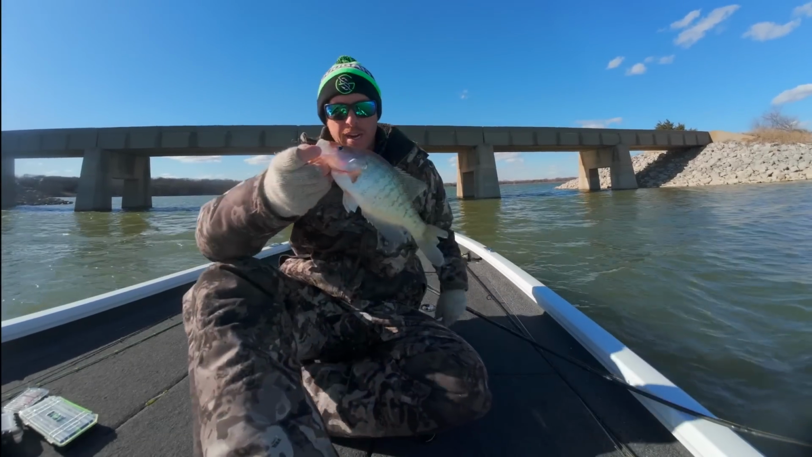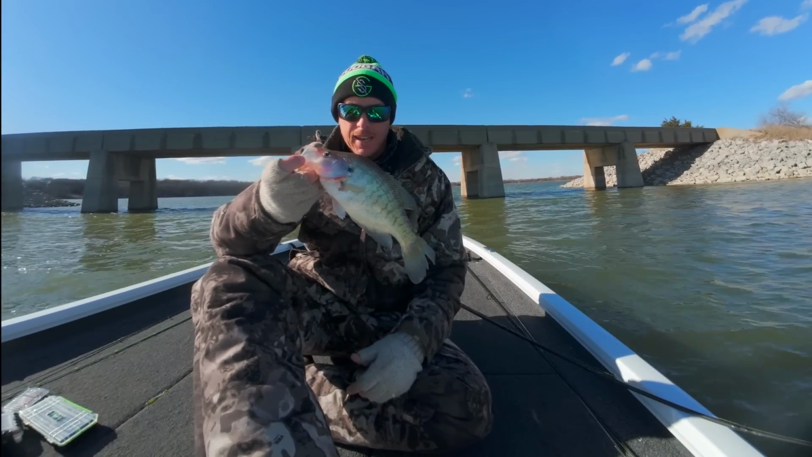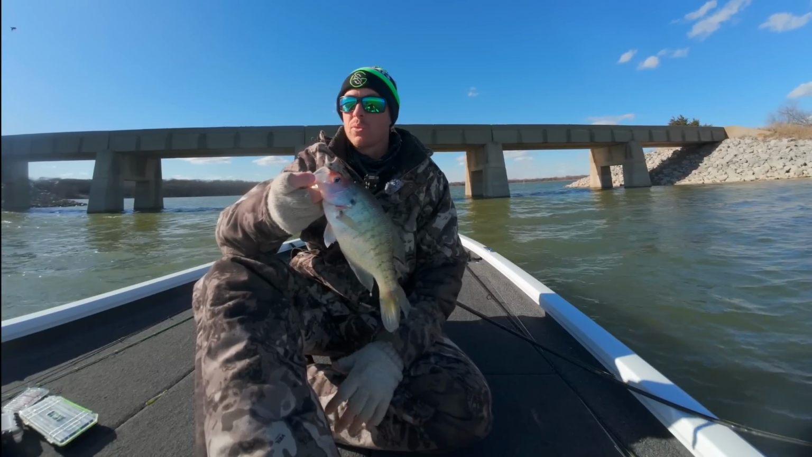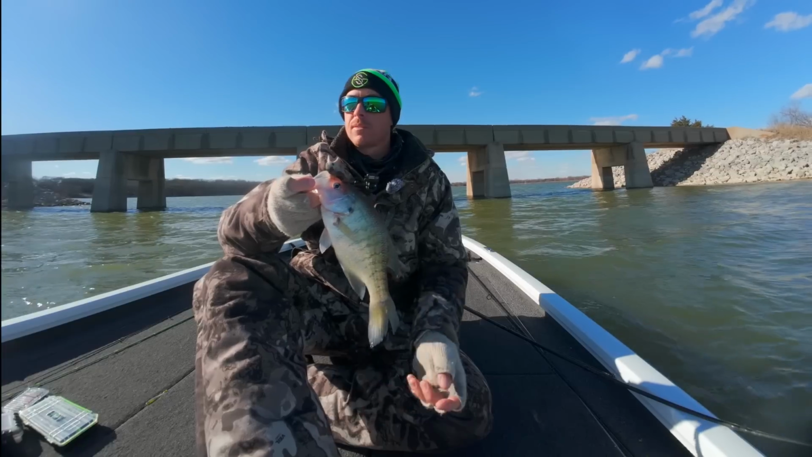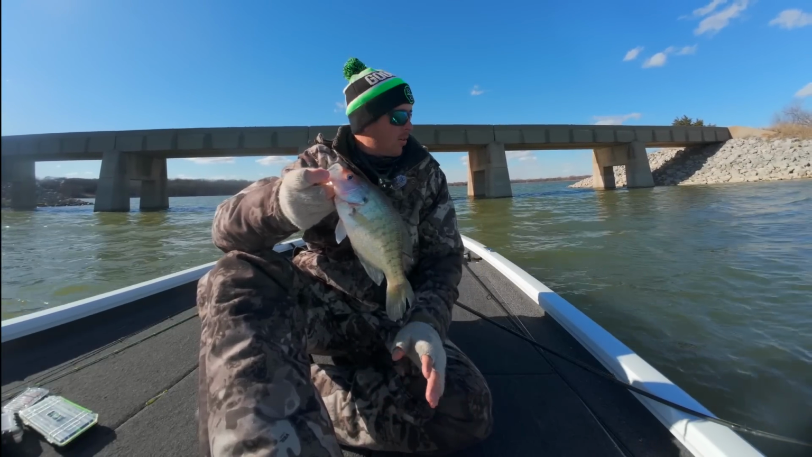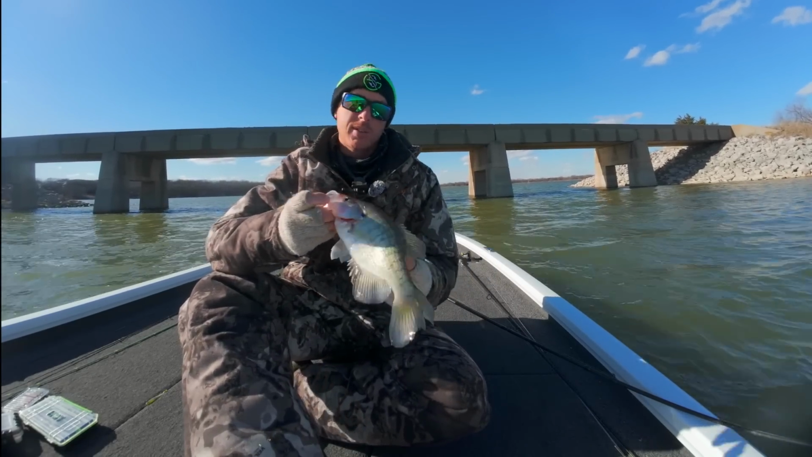Been out here a few hours, caught a mess of them, and I can't believe how many fish are down there. Honestly, this is one of the biggest schools of crappie that I've ever encountered. Oh my gosh, a bird just scooped up a little crappie. There's so many fish down here, and they're all along this channel. They're not even directly on this bridge, I've noticed now.